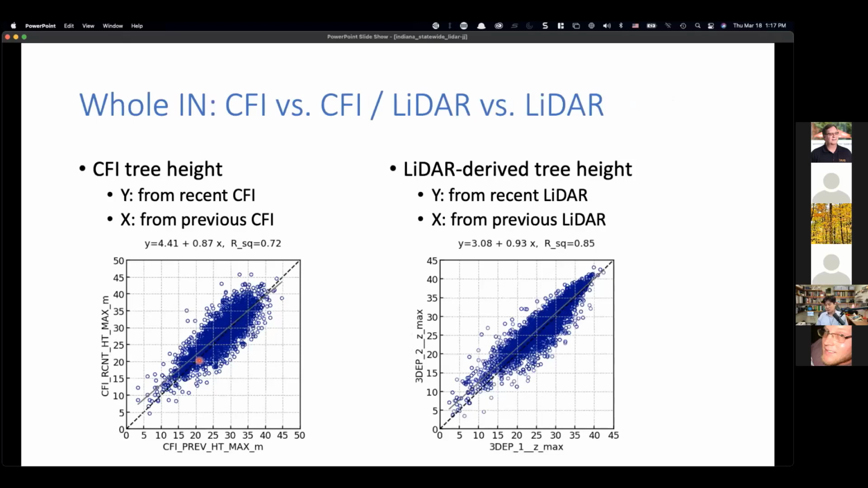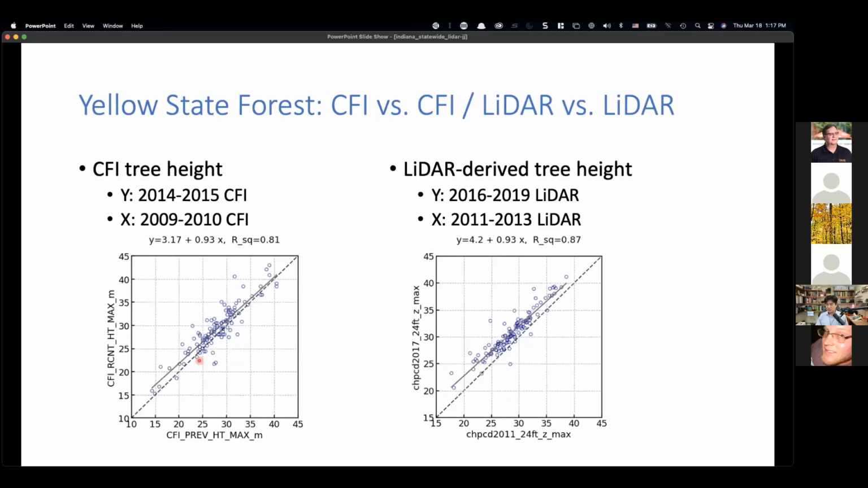And when we actually apply this to the example that we saw earlier, here is Yellowwood State Forest, where we actually went out and did a survey with survey-grade GPS for those CFI plots and compared those two locations.